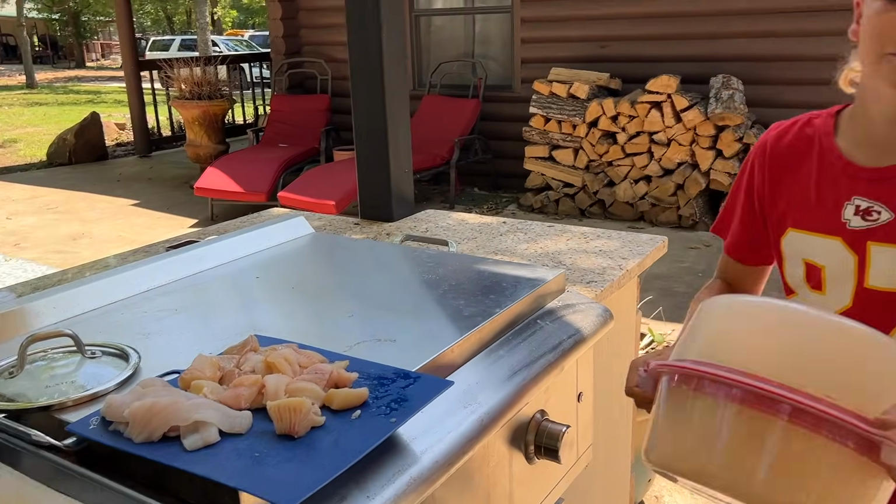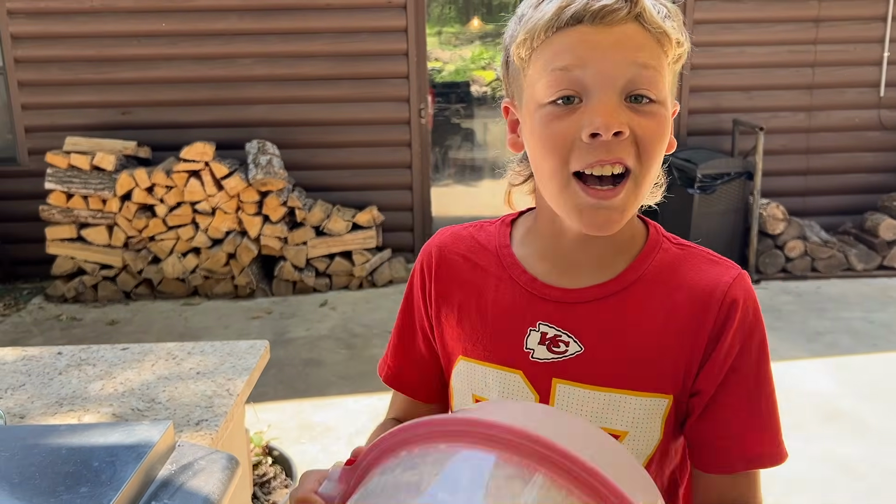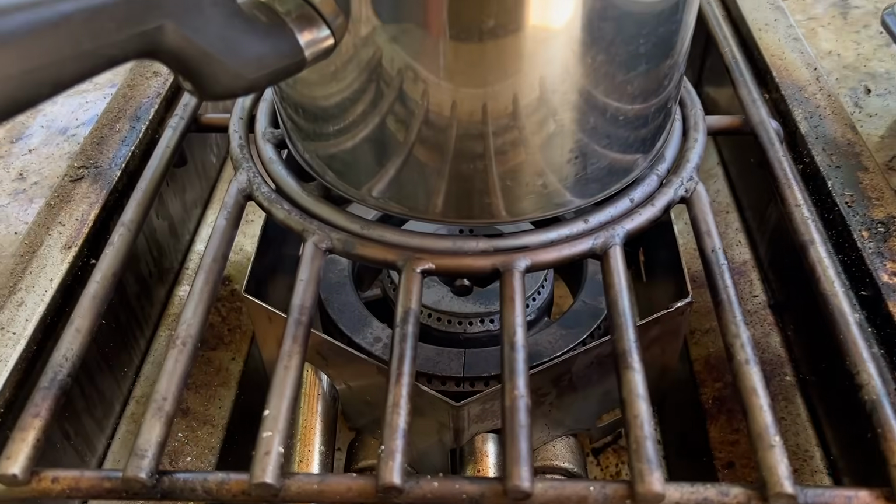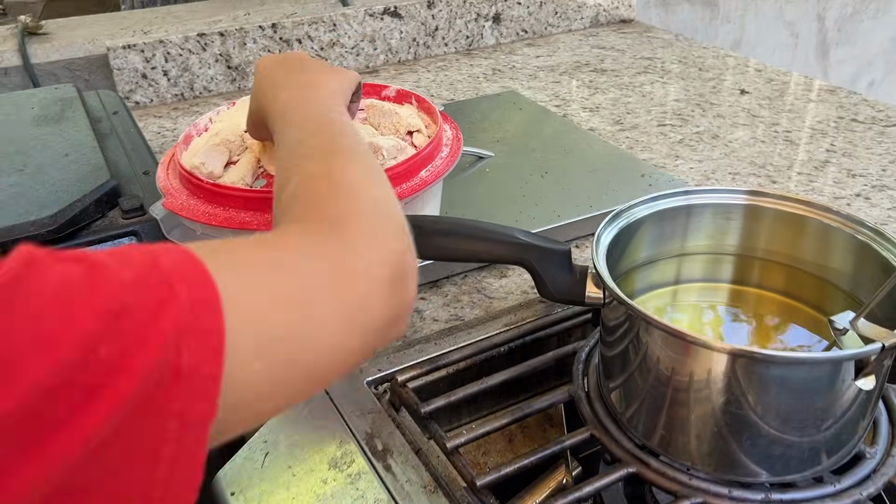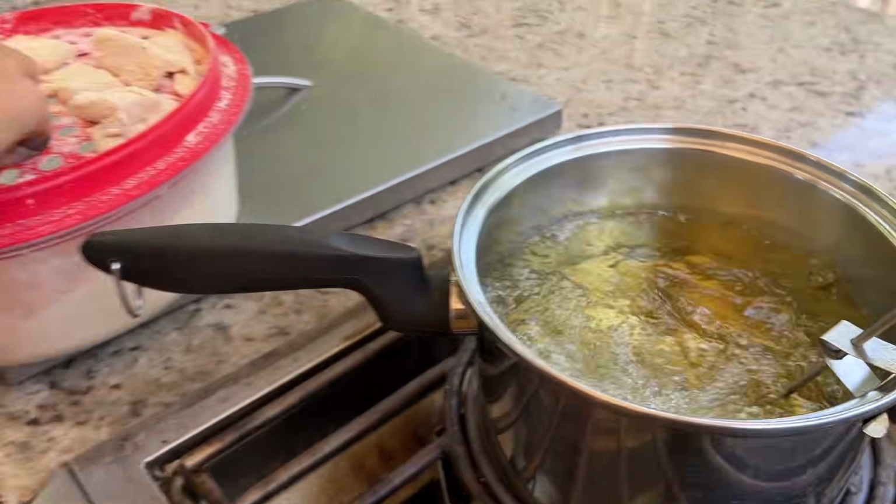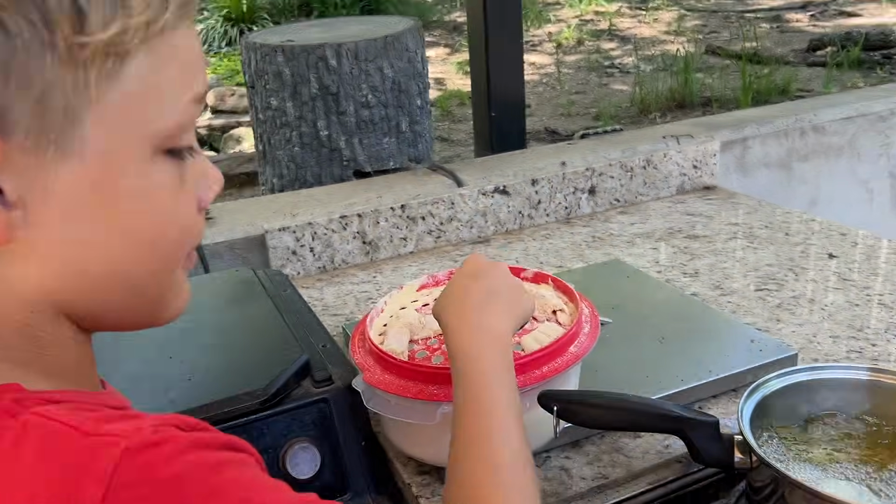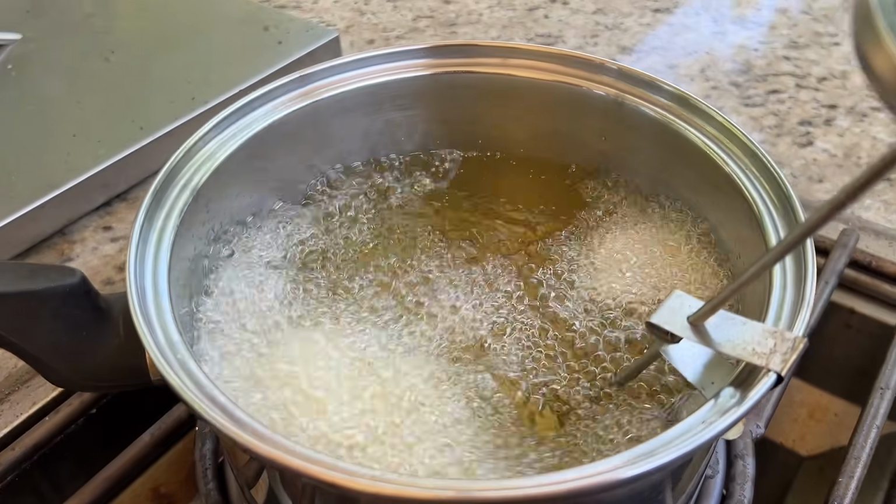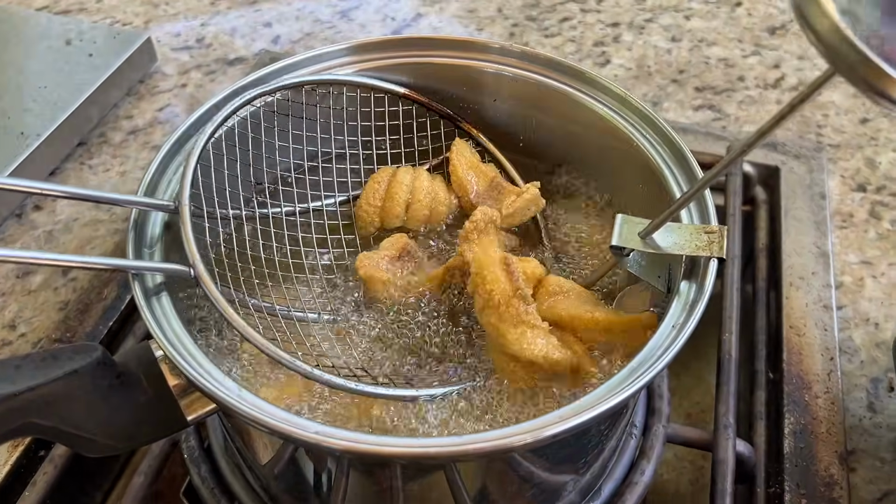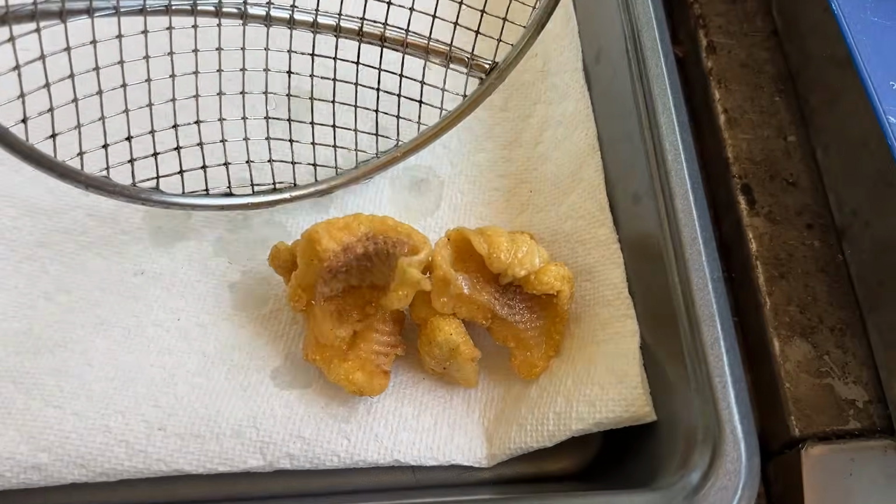Mom's blowing dust towards our cooking area. Should have done this one inside. Nah, you gotta fry fish outside, man. That's the only way to go. In you go. It's time for a little grease bath, huh? Yep. Man, you hadn't combed the mullet today. That thing needs to be tamed up a little bit. Fresh golden crispies.